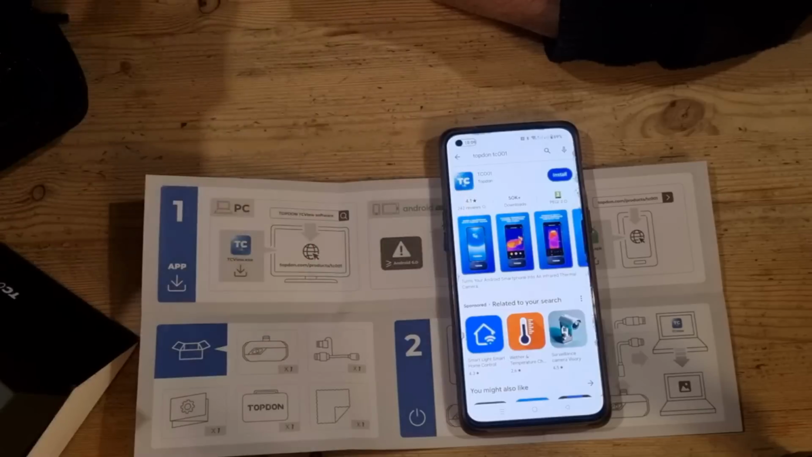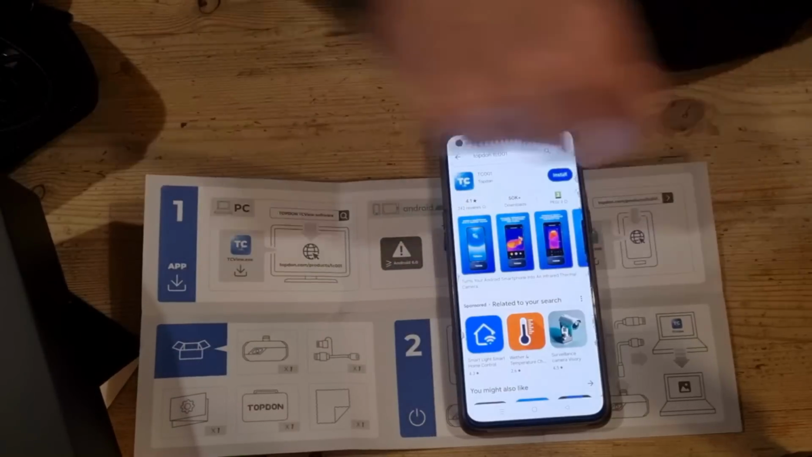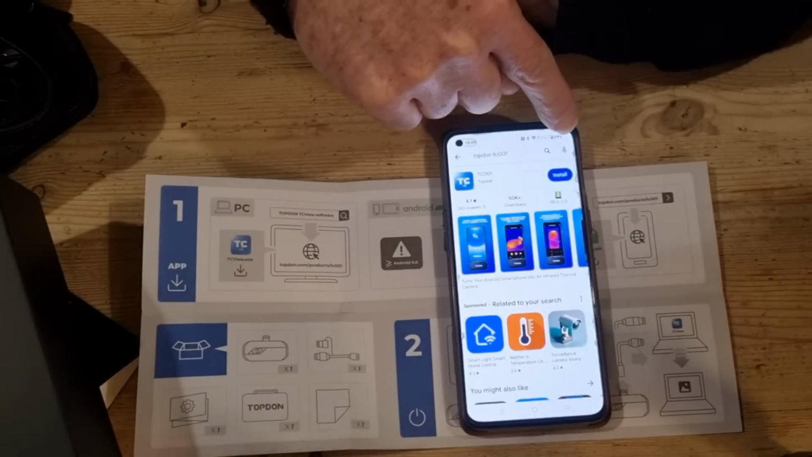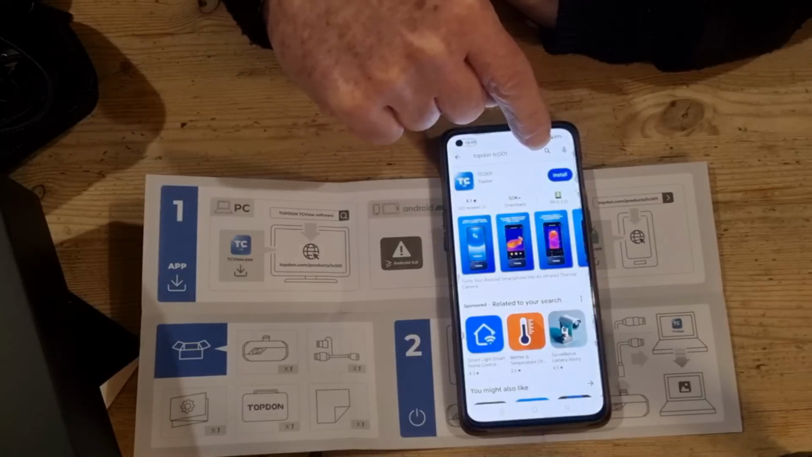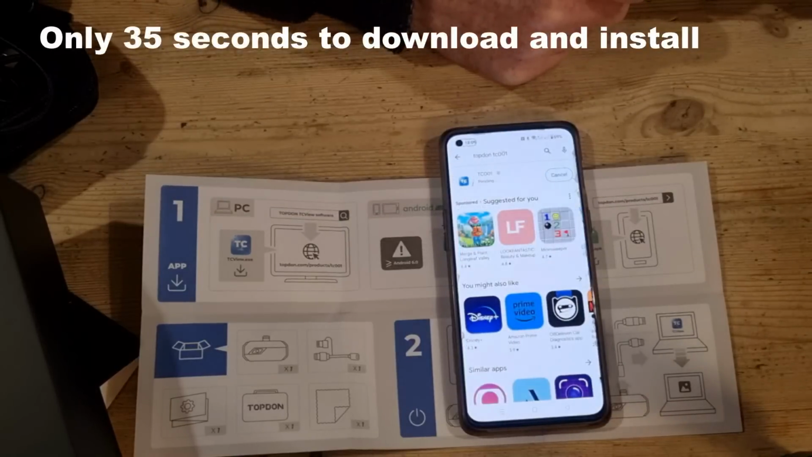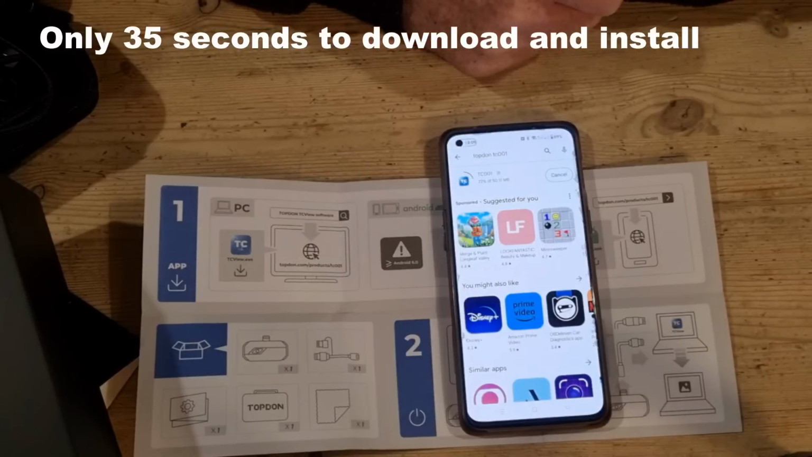Looking at that, it looks like that's the one. It's had 50,000 downloads, so it's probably the right one. So we're going to install that. It came up as verified. It's 50 meg.